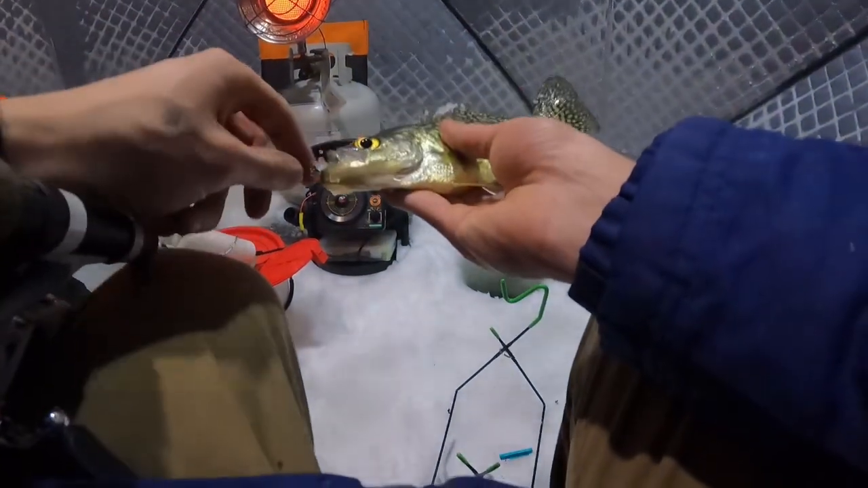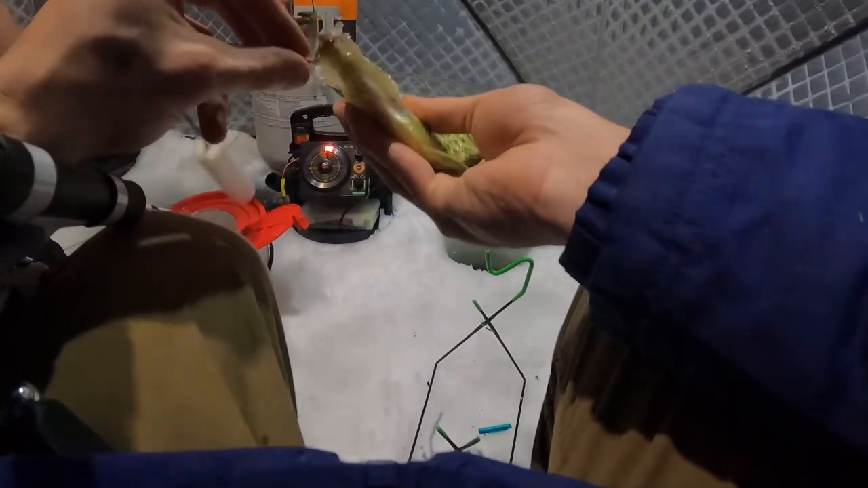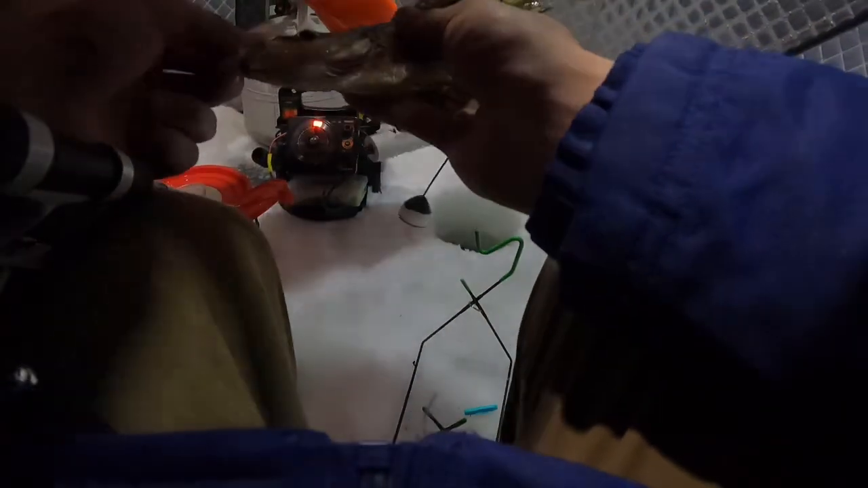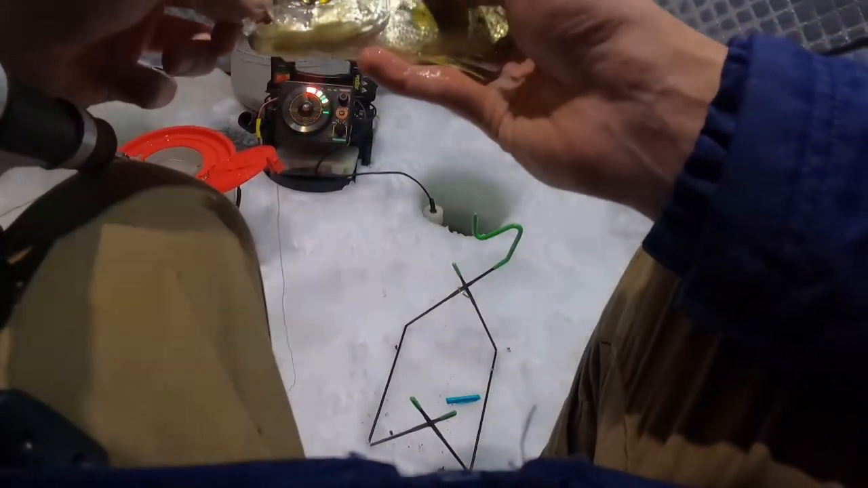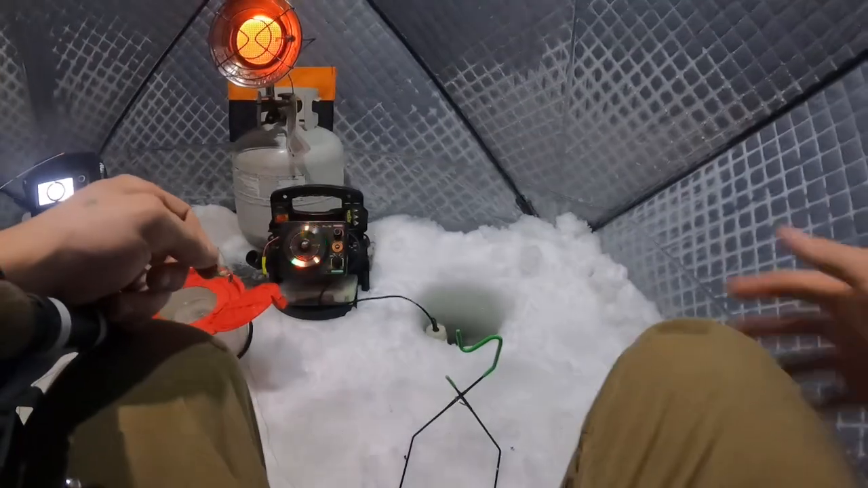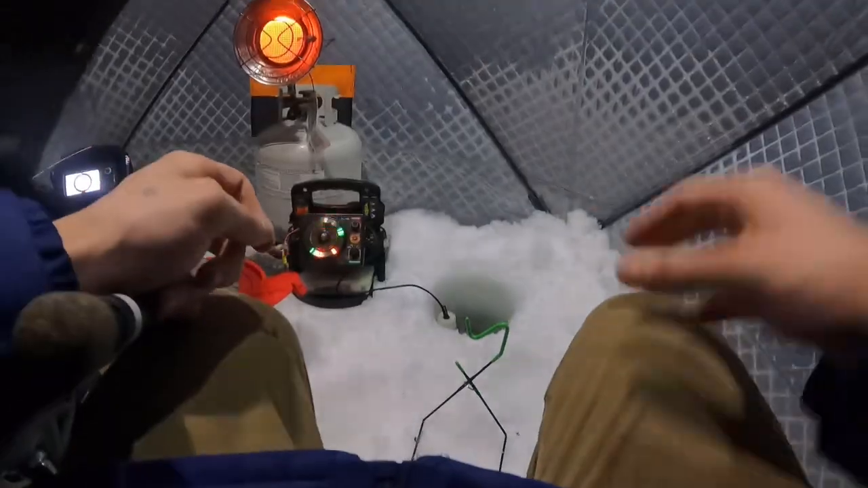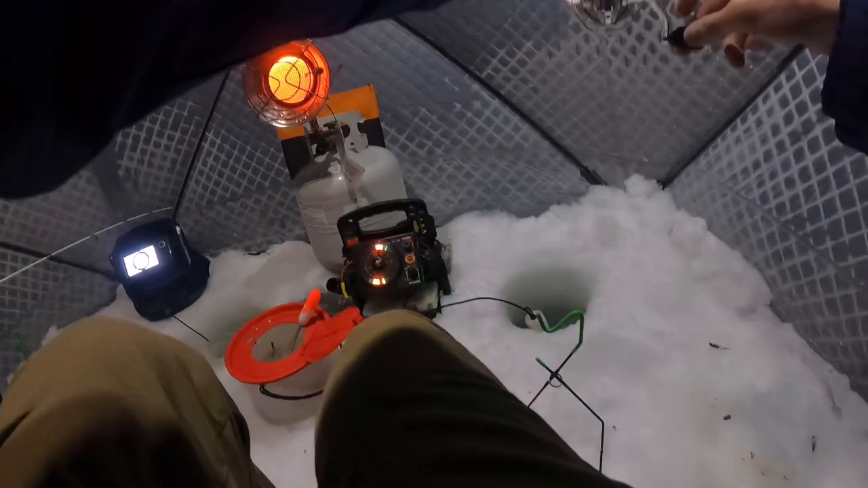Little guy. Oh, he's nice and blue. Yeah, he's got that octane tint to him. He gets to go back and grow. Yeah, he's not the biggest. Oh, he's got it in there. Figured it out. Nice. Tangled up on the diesel again.